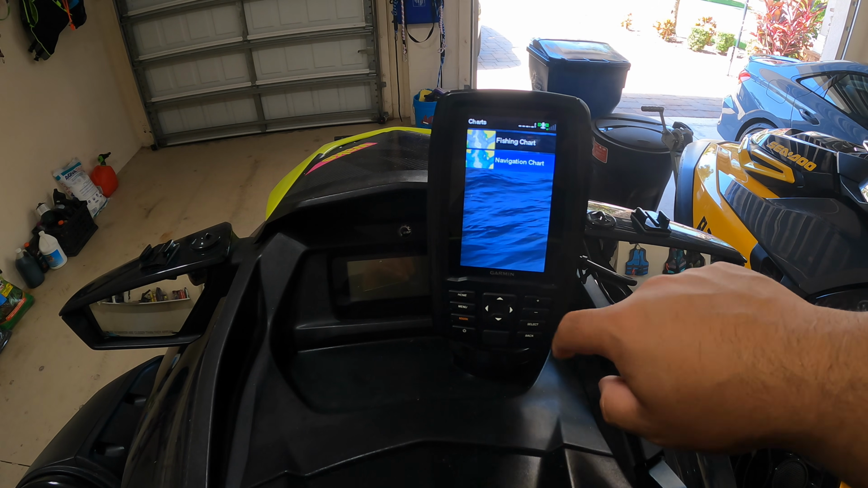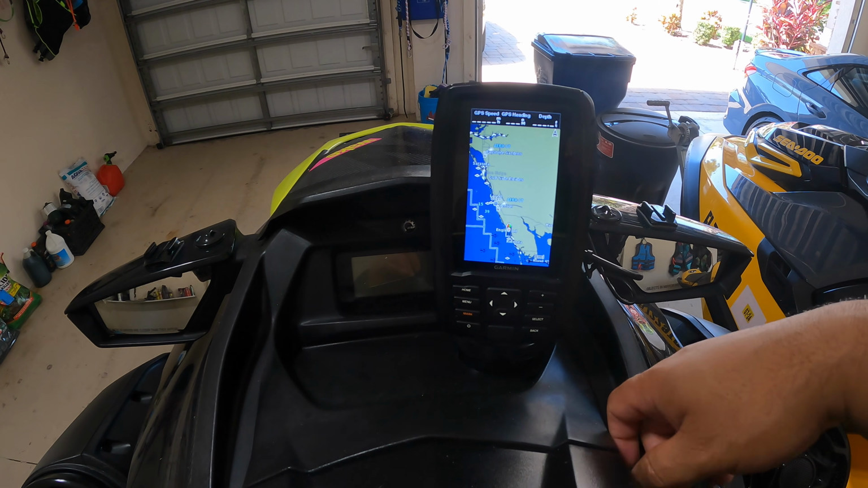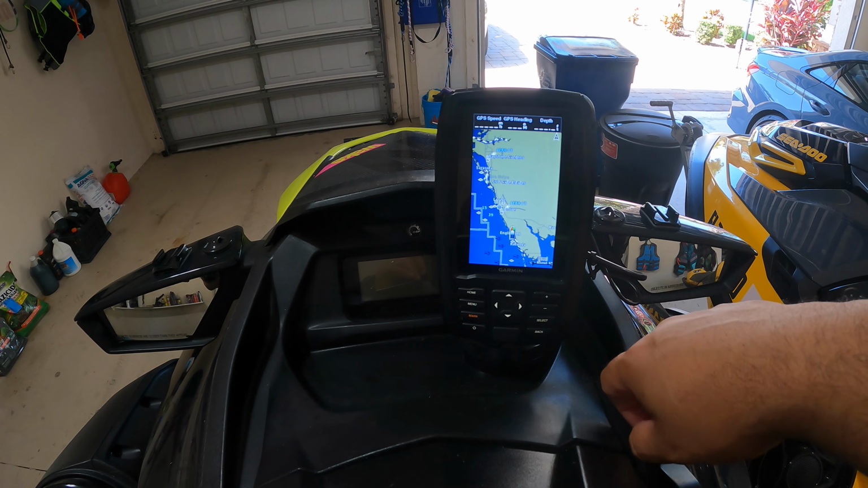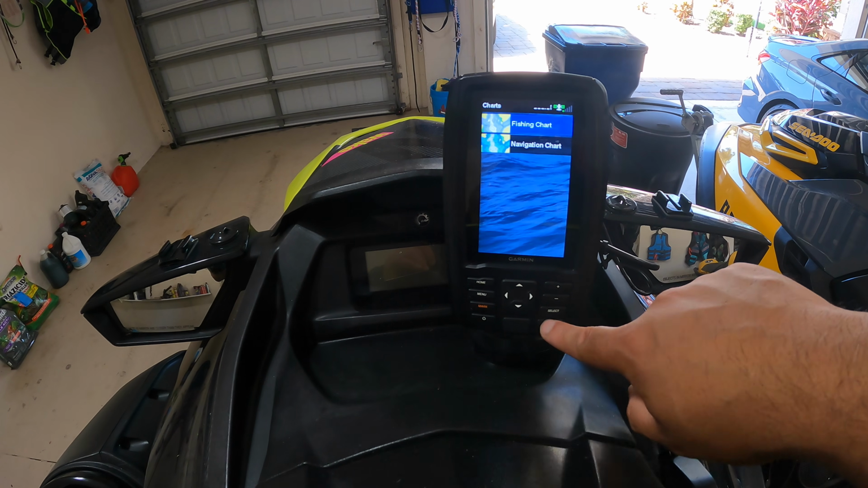So again, you can find that under navigation charts, but there's also some fishing charts as well that you can also use. And yeah, I was right. Look, as you can see, we were in Englewood the last time we rode. So pretty cool to see that.